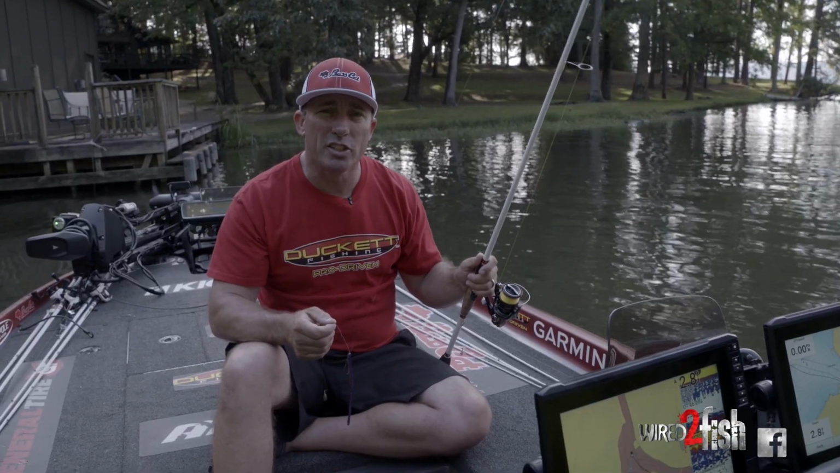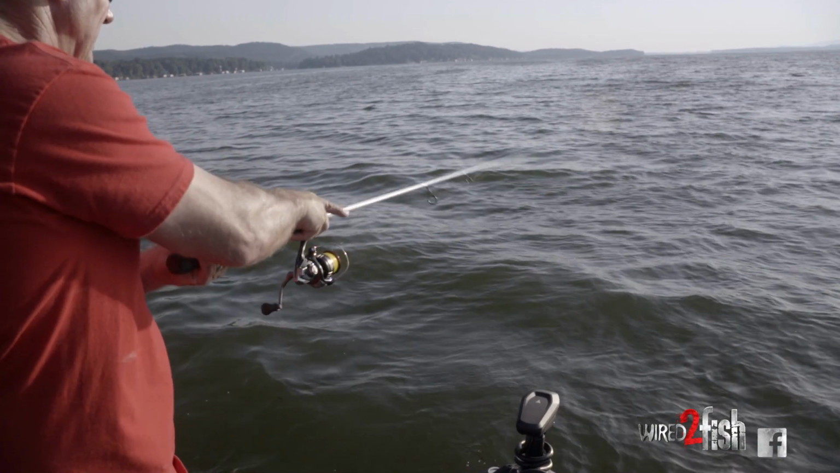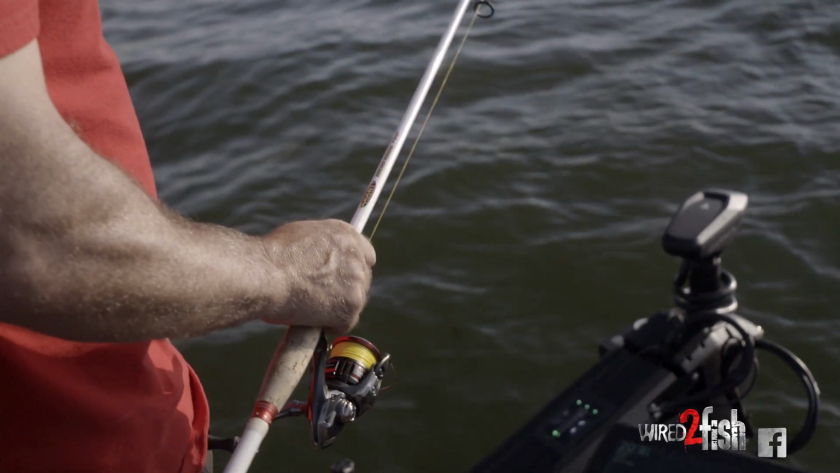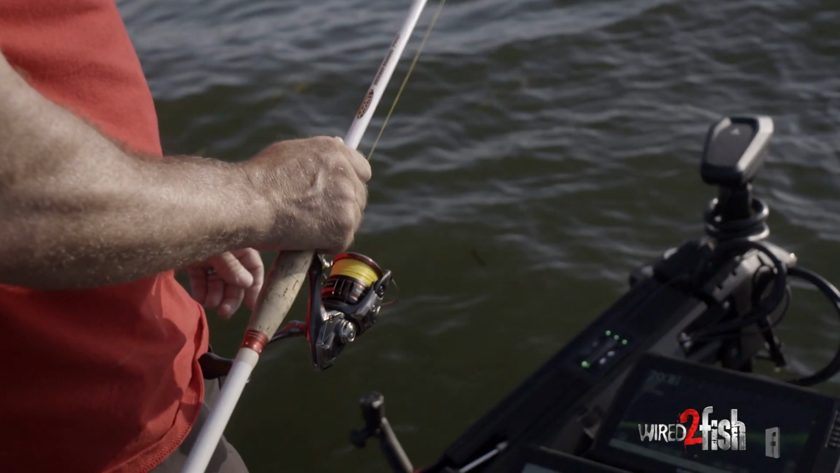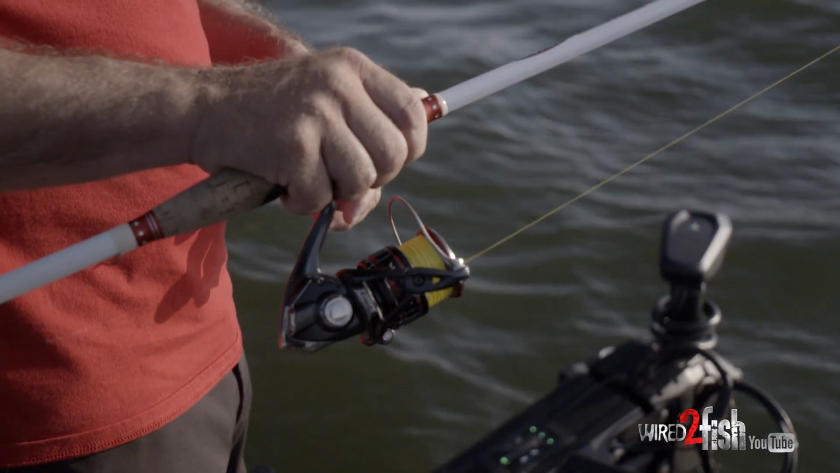Guys, when I'm drop shot fishing offshore, I want a little bit longer rod. This is a 7 foot medium light action rod. It enables me to make very long casts, very sensitive. And this happens to be a Micro Magic by Duckett Fishing. My favorite for that type of fishing, but you gotta have a really good rod.